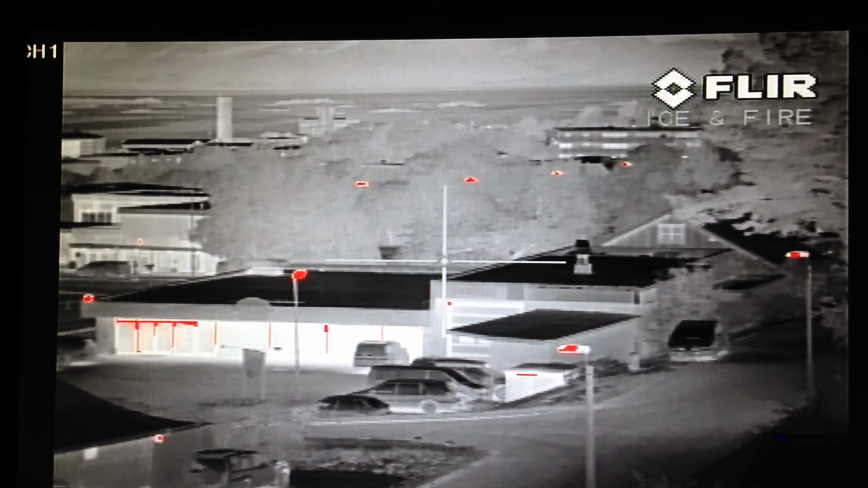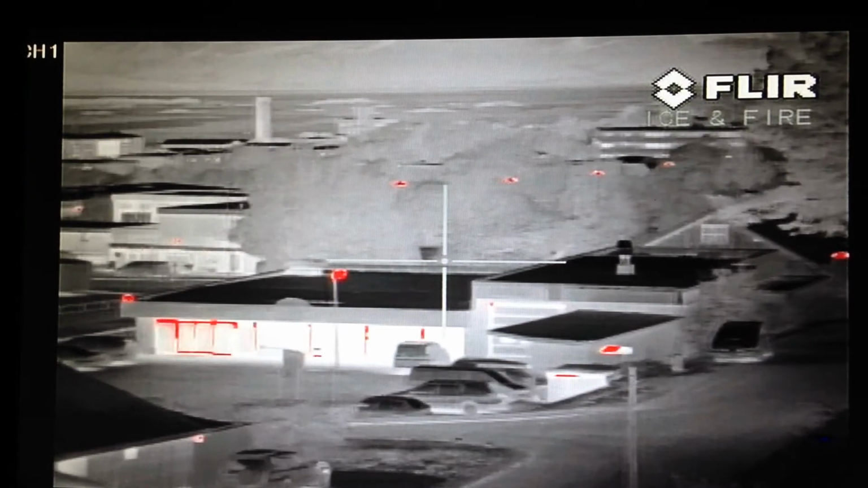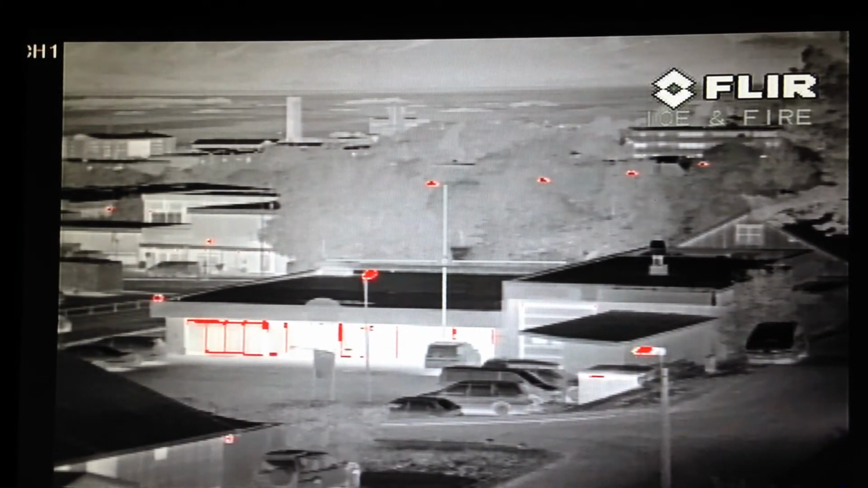I'm now recording with the ice and fire, or fire and ice, profile, and as you can see, heat gets red, either shining white or red. Extremely heat gets red.